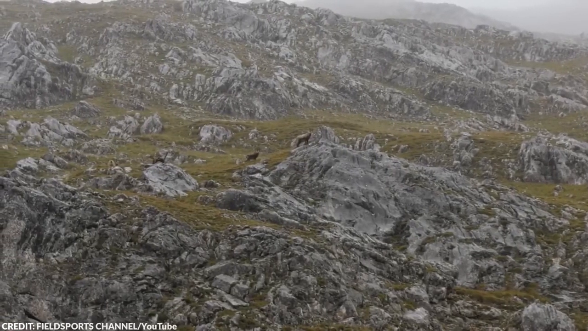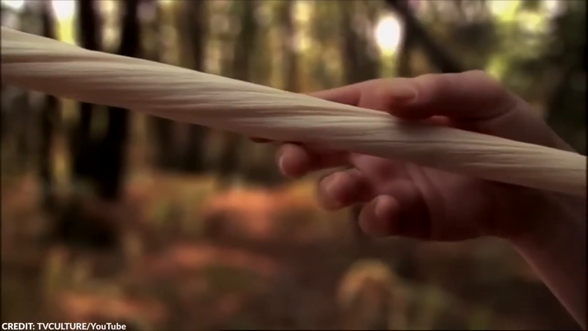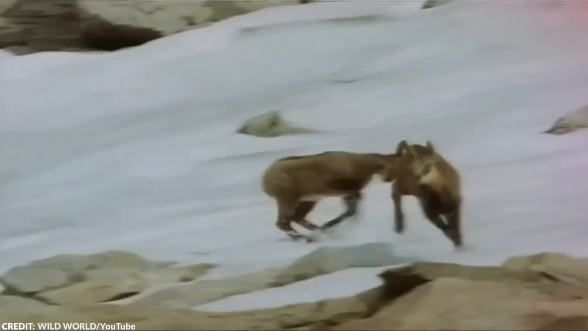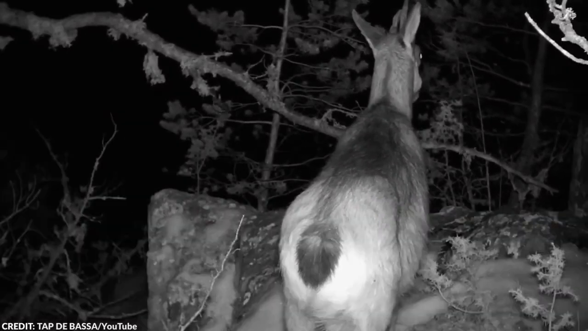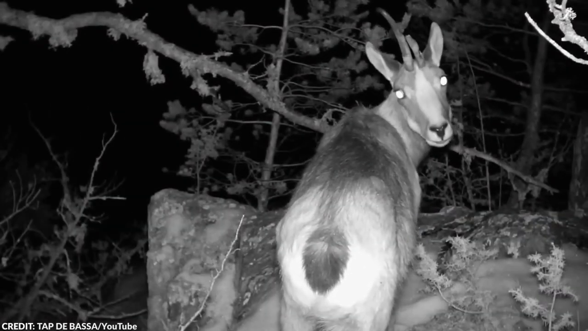Because the existence of unicorns is still primarily an unprovable myth, many stay convinced that they don't exist at all. But is it possible that stories of unicorns may have a ring of truth to them and come from similar-looking animals like this chamois?